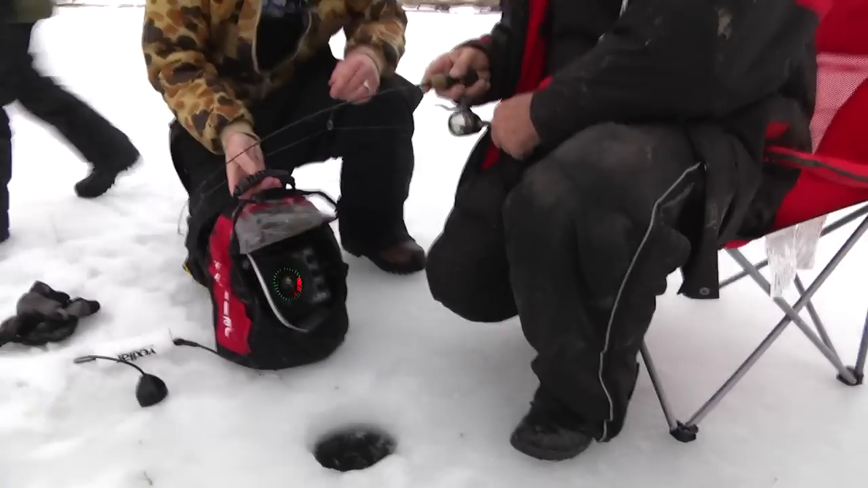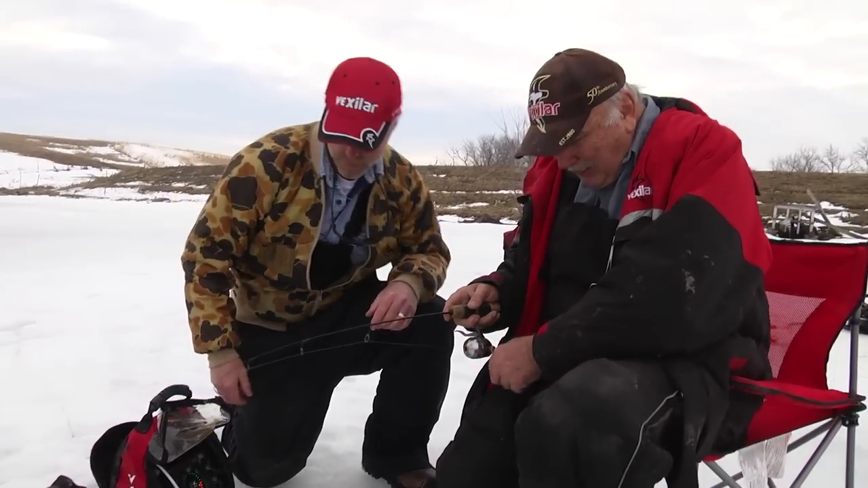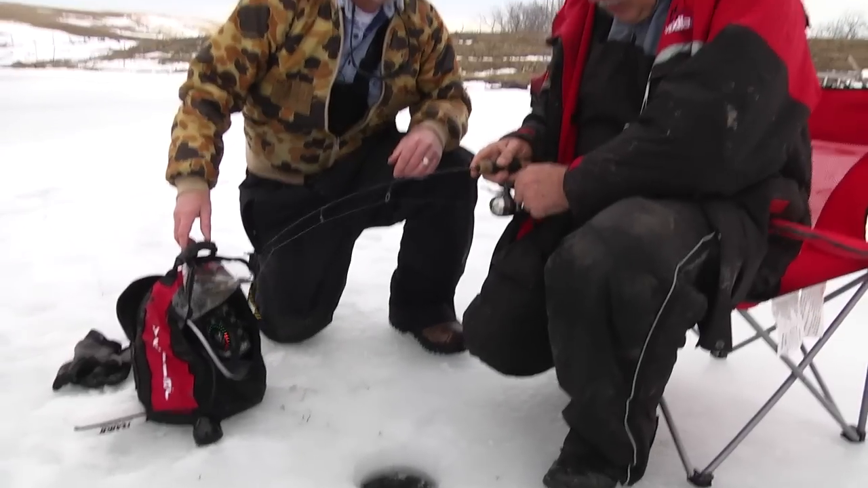Yep. What kind of depth did you have? I think it was 9 feet, but we can check that. 9 feet, and they were suspended down there? Yeah, he was up quite a ways. Good. What are you using for a lure today?